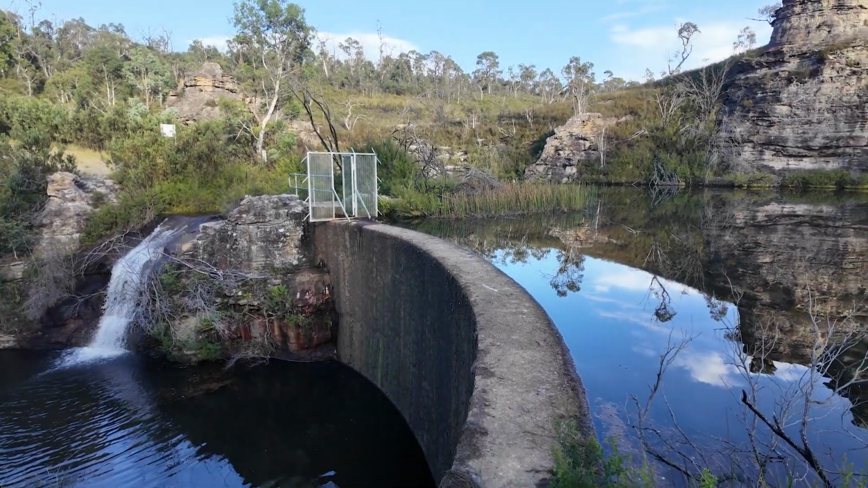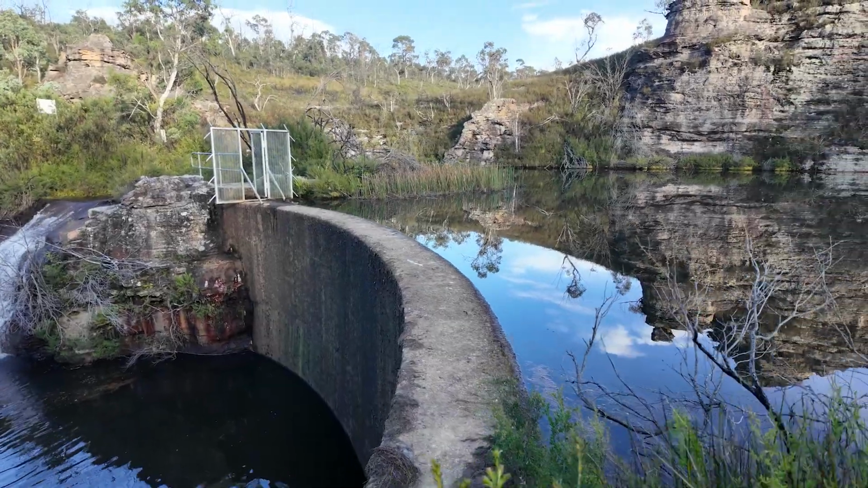Righto, I'll get the kayak down there. Oh, shit, man.